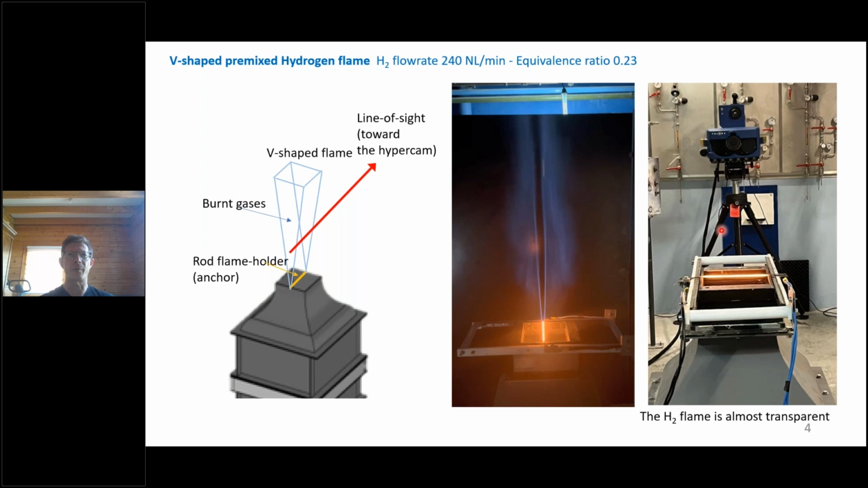In this picture, just a photo of the Hyper-Cam, the burner and the rod. Just to explain, the measurements were done with the direction along which the Hyper-Cam looks being parallel to the rod.